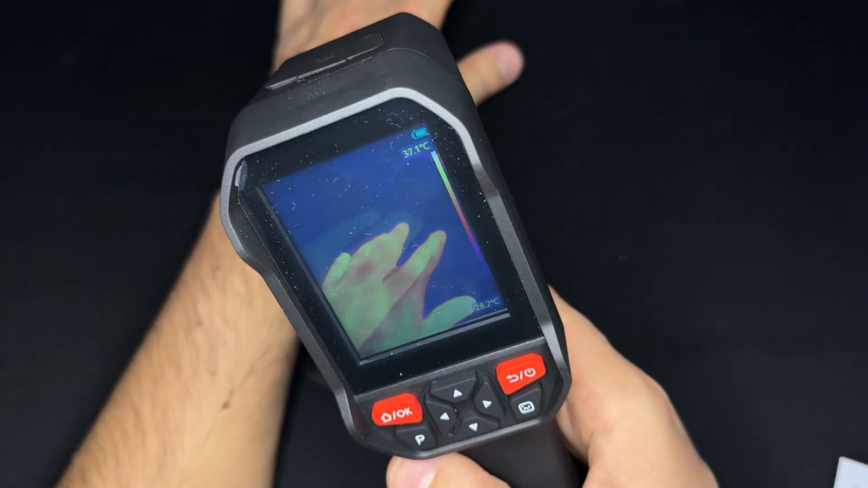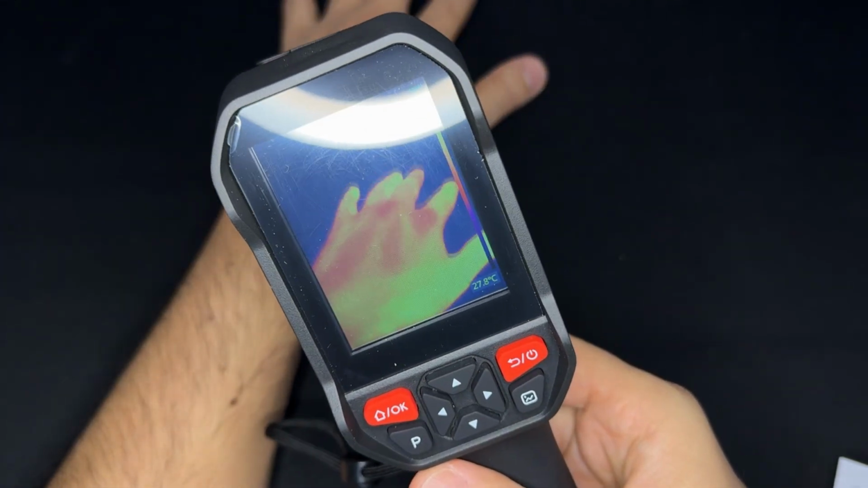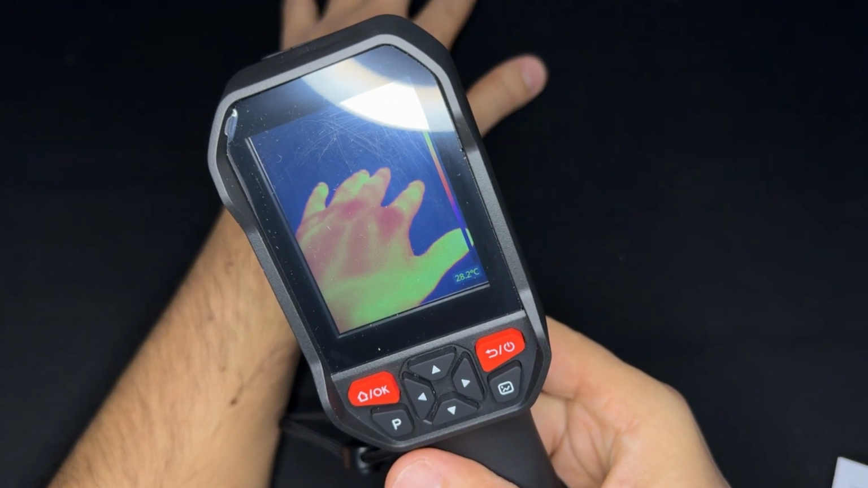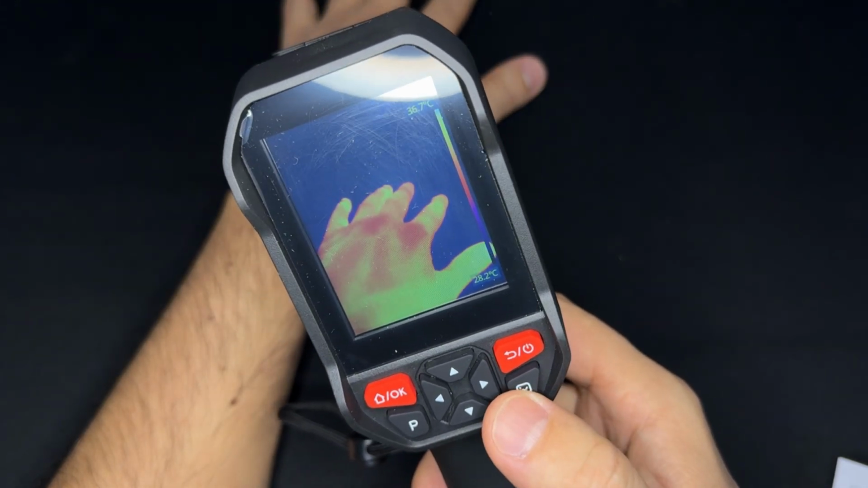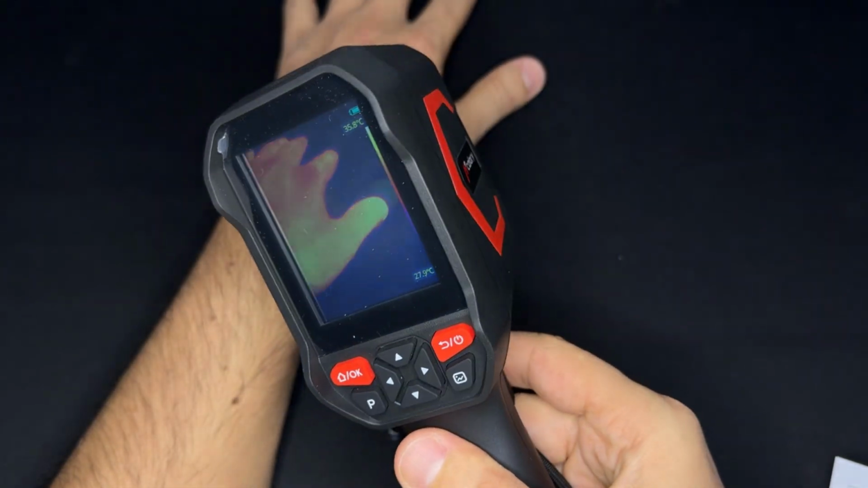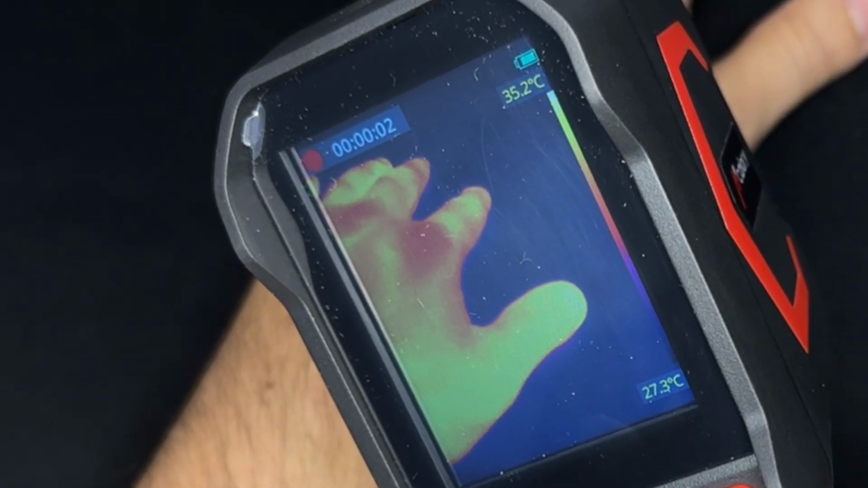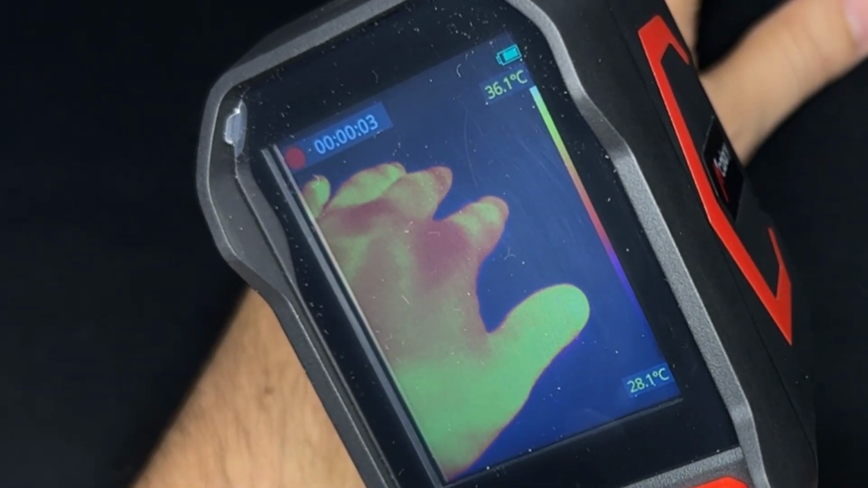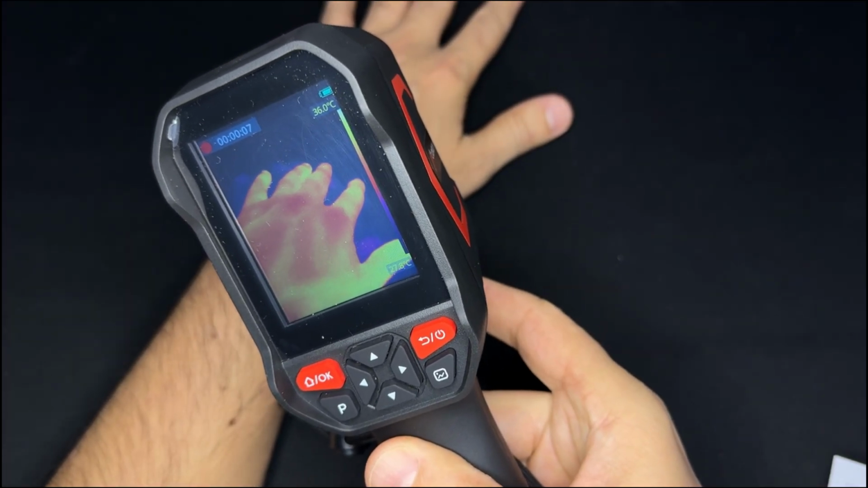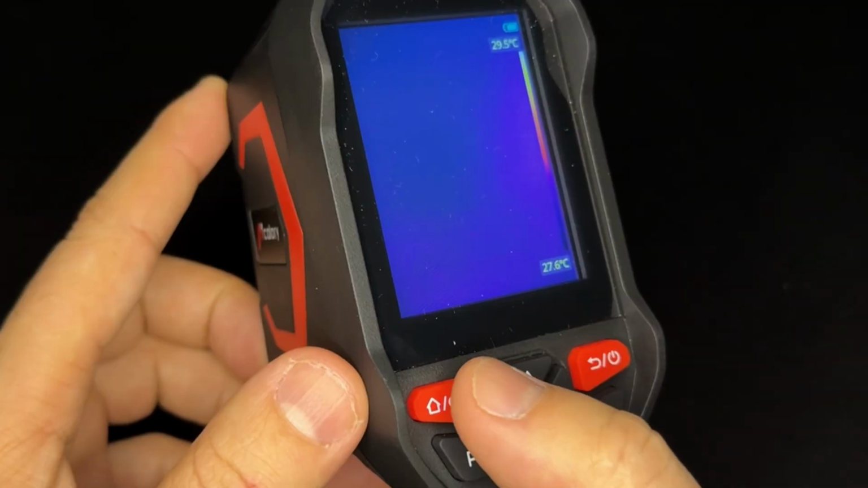For example, my hand's right there. Whenever you press right over here, short press, it's gonna take a picture. Whenever you press one more time, it's gonna save. Now it is saved. You can check it out here. If you're gonna record a video, you're just gonna press and hold, and you're gonna see at the top, you see right now, it started. Whenever you release it, like that, it's gonna save. Now saved.